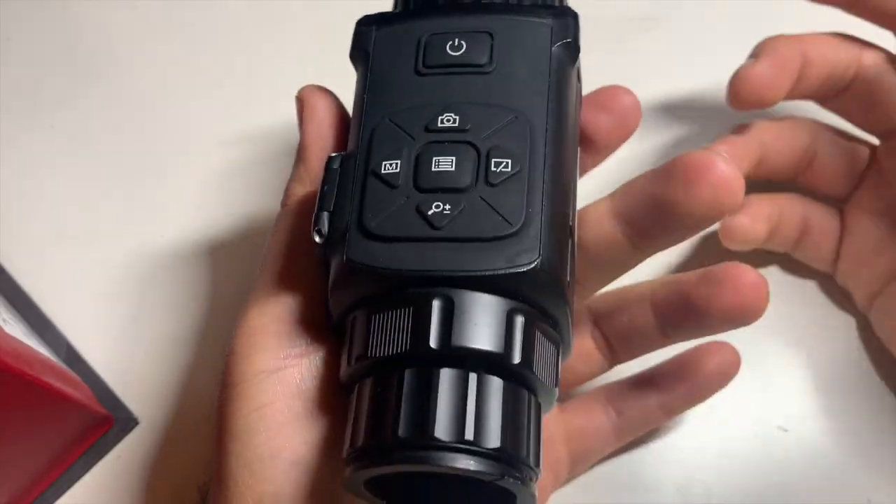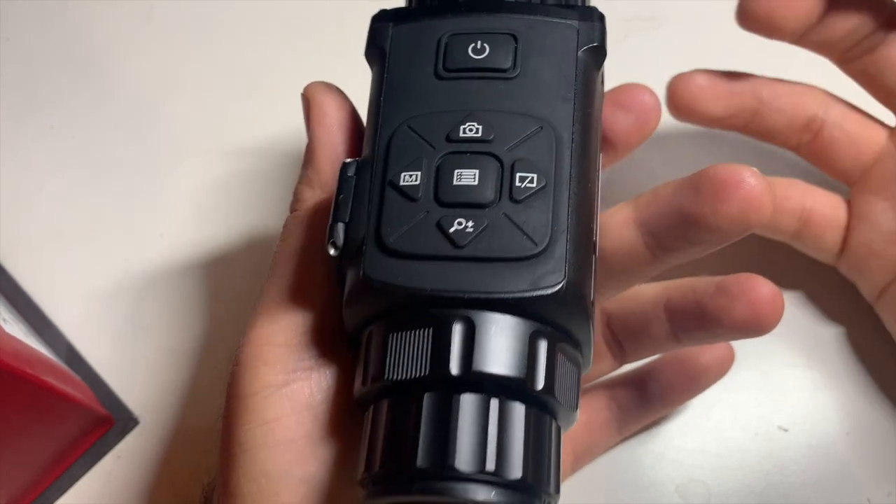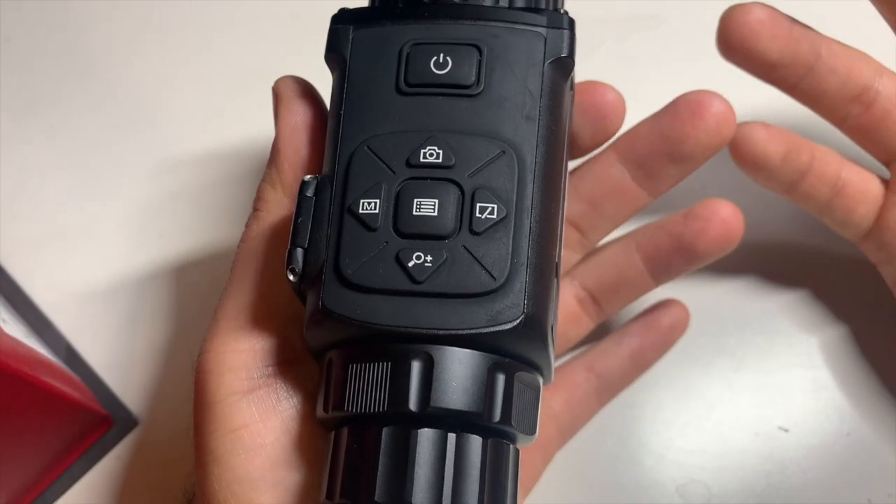And it's interesting because you'll see in some of the videos, I can kind of see cars, but not really. But in real life, you can totally make out the cars because of the light. That's the interesting thing about thermal scopes, is they don't pick up light. They only pick up heat.